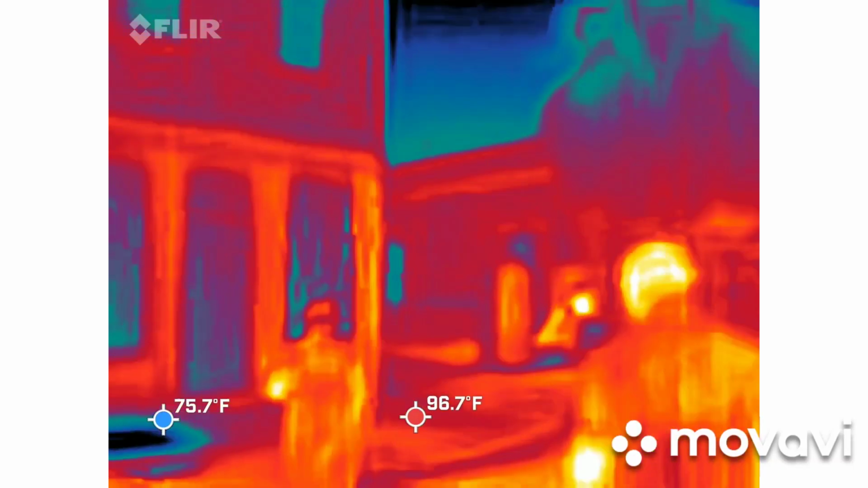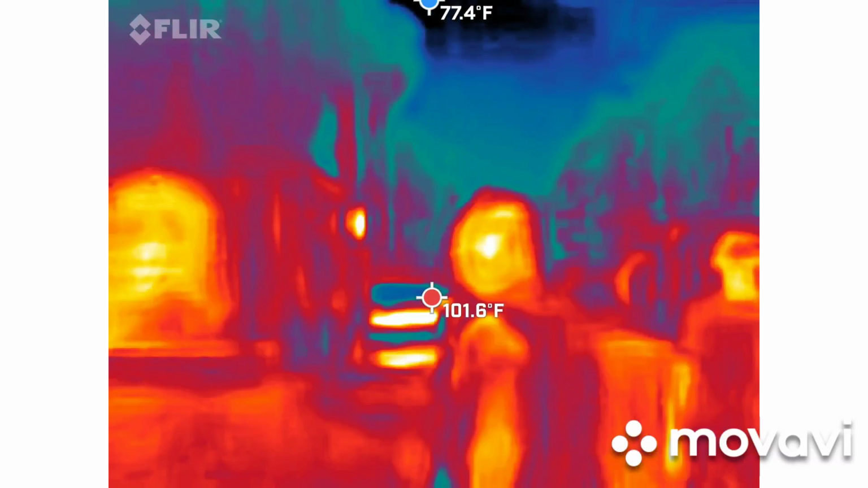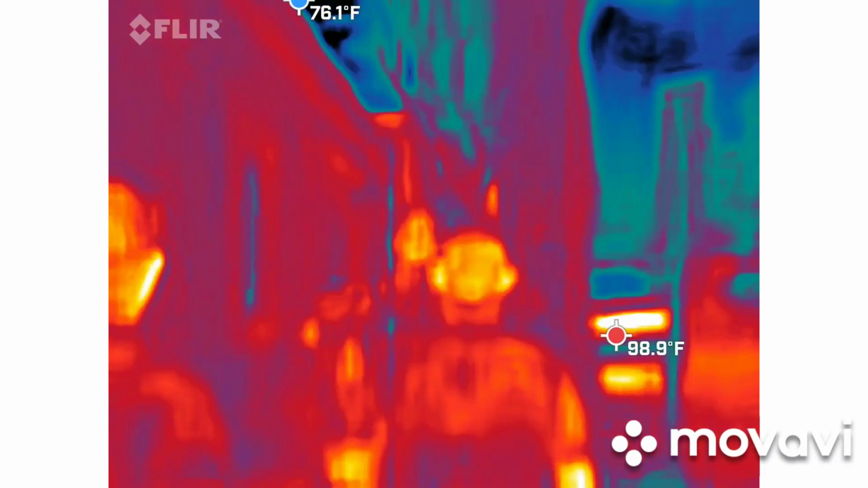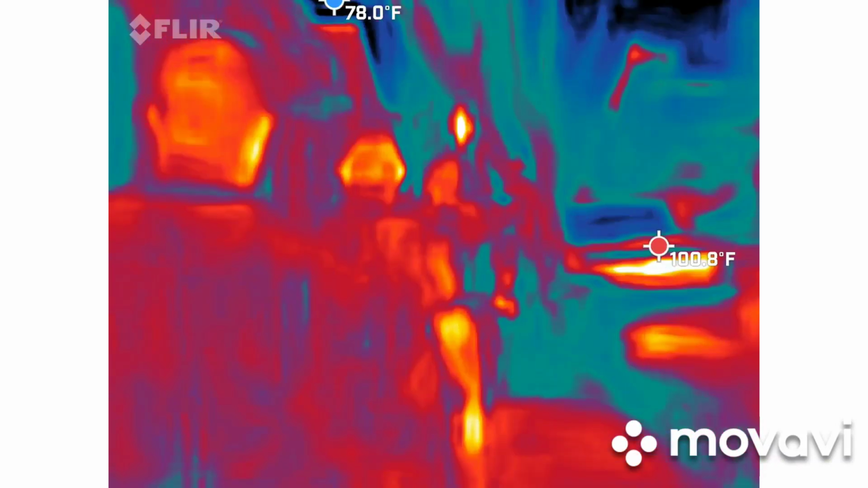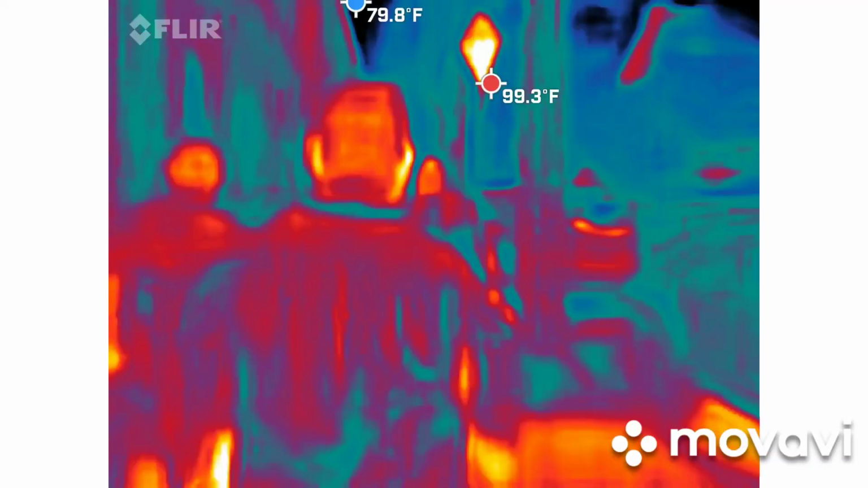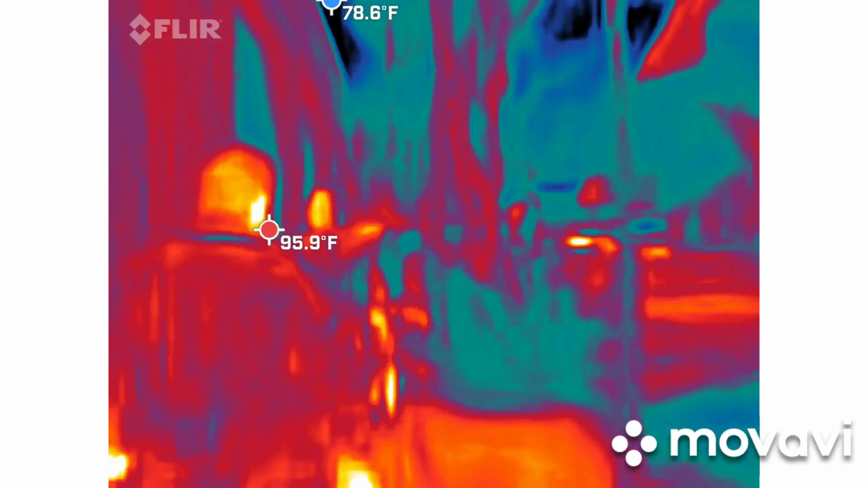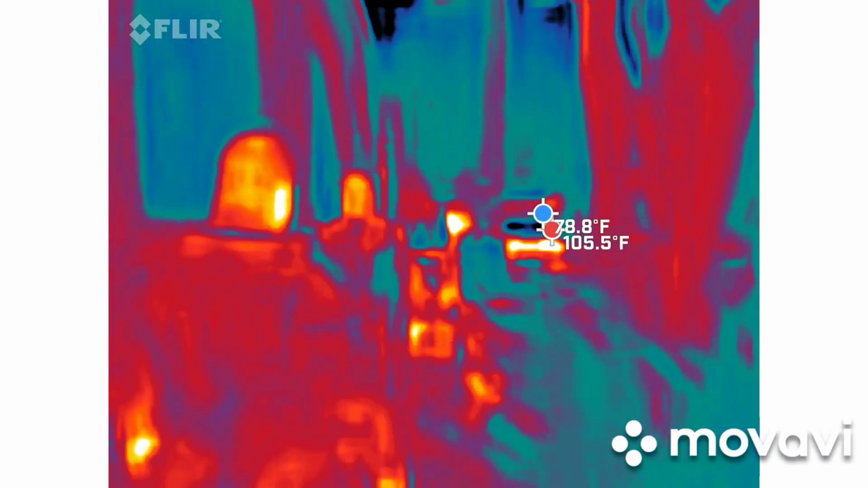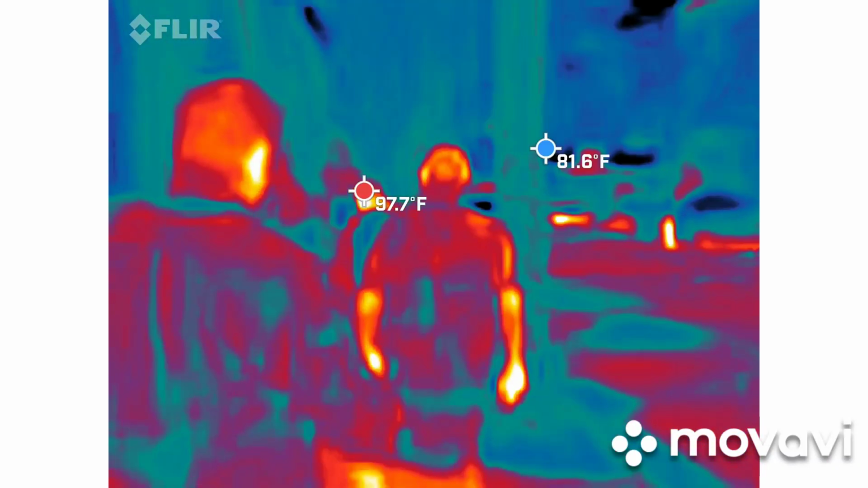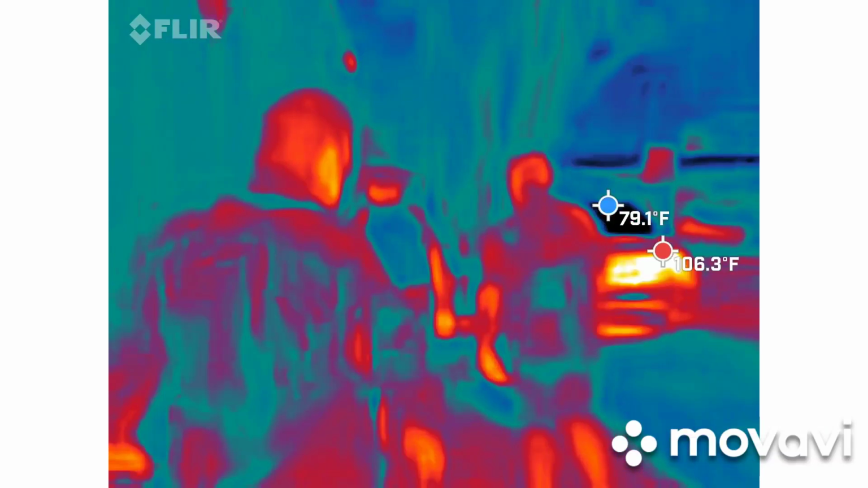This house reminds me of Boston up there. Everything's at the top of your desk.